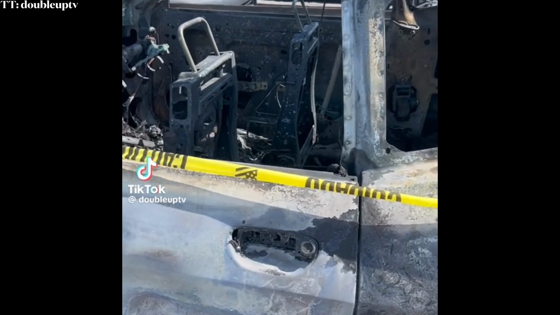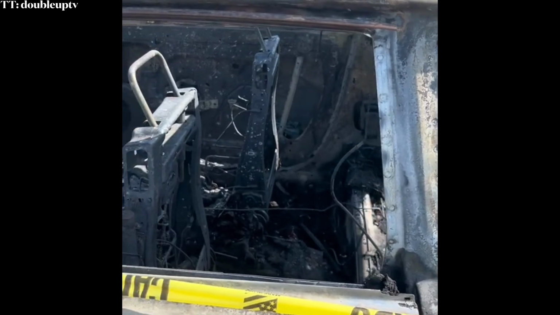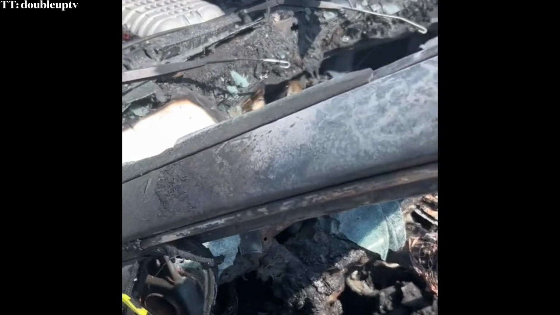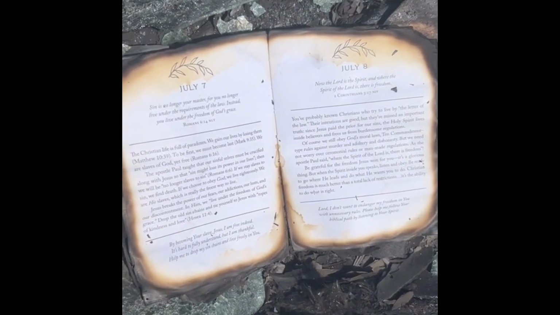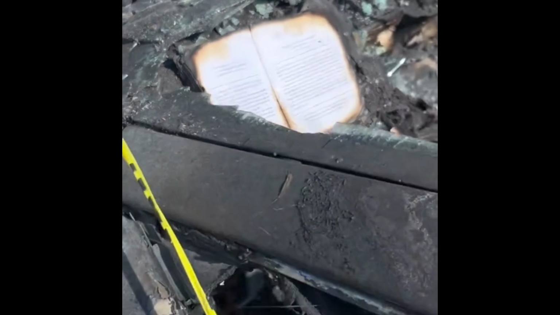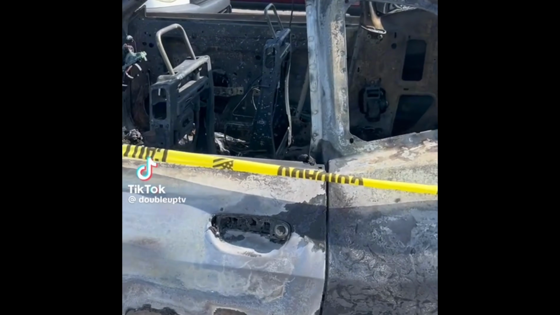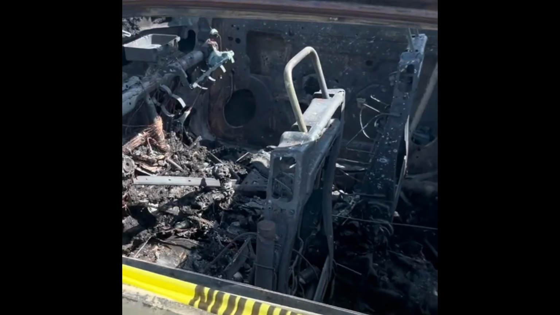I see this blew up, fireworks and propane, but guess what? It's still living. And this so happened to be July 7th, and today is July 7th. That's crazy.